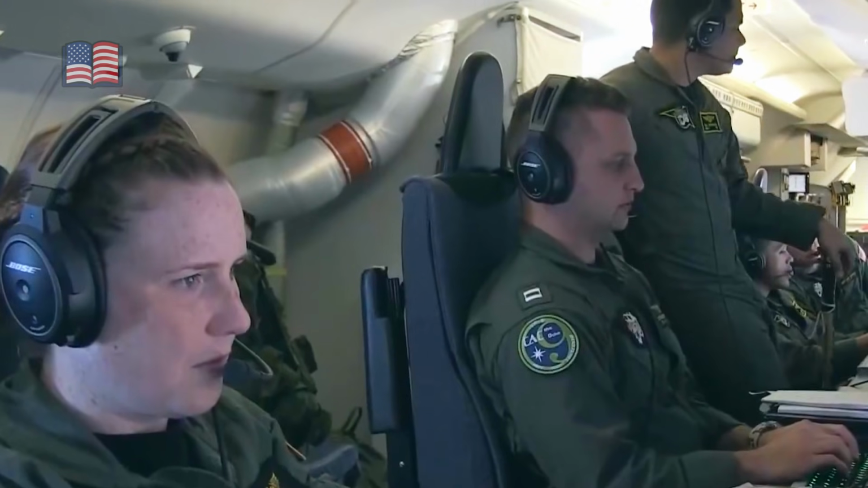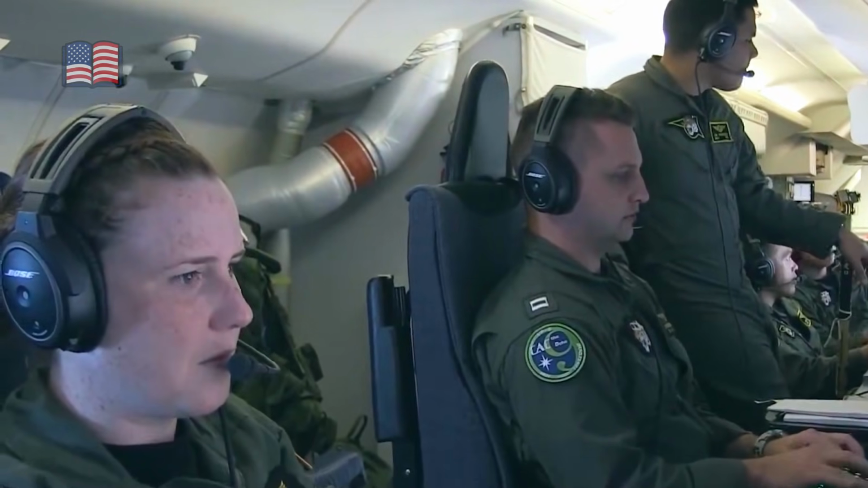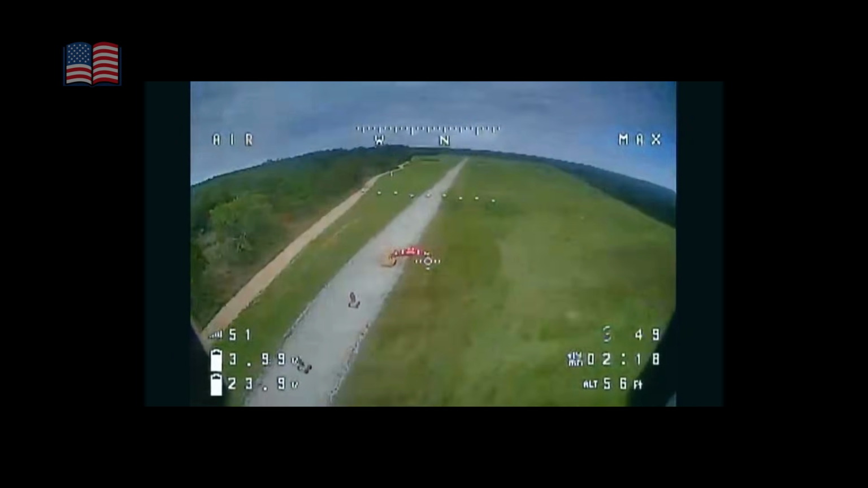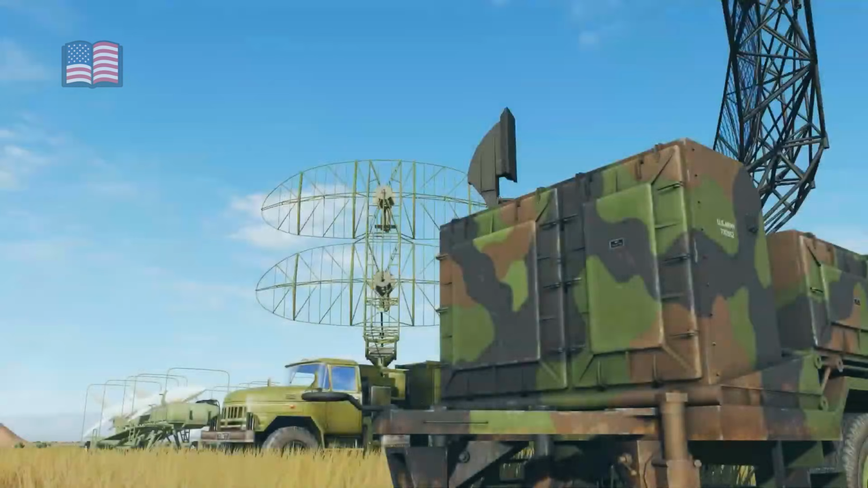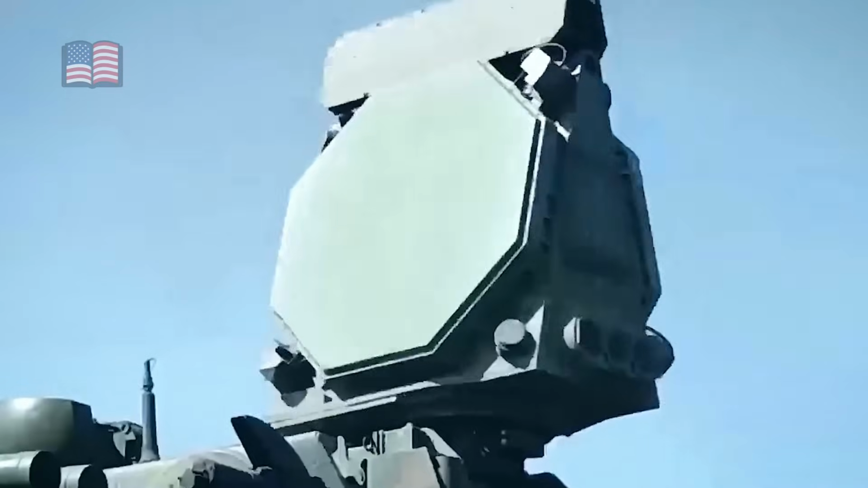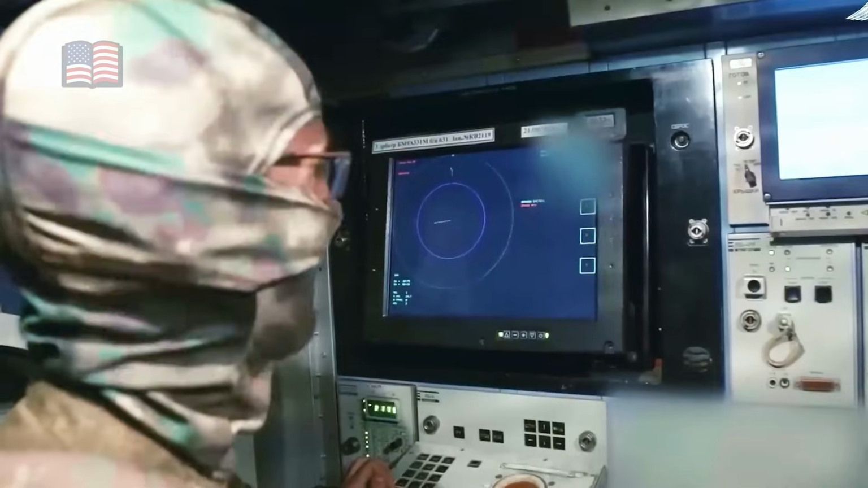Gyroscopes had to align, targets validated, missiles warmed. The sequence took roughly 2 minutes under ideal conditions. The remaining bobber drones were less than 30 seconds away. The corvette was now functionally blind, unable to see threats, unable to coordinate defenses, and unable to execute the strike it had been preparing since before dawn. The attack was no longer about confusion. It was about inevitability.